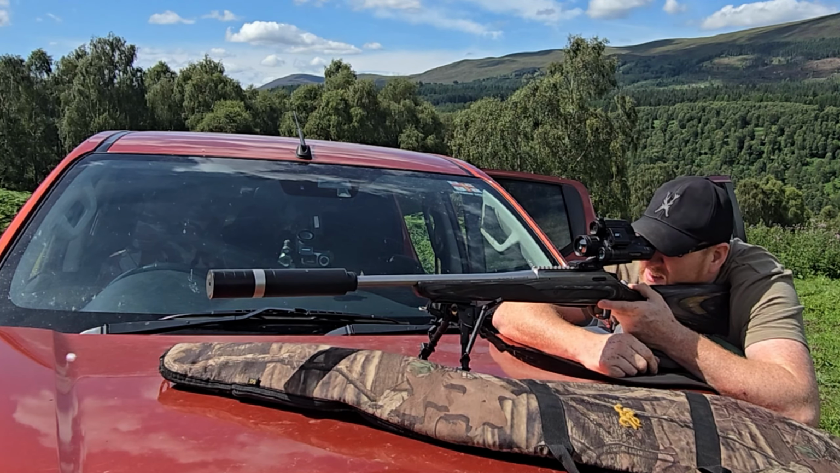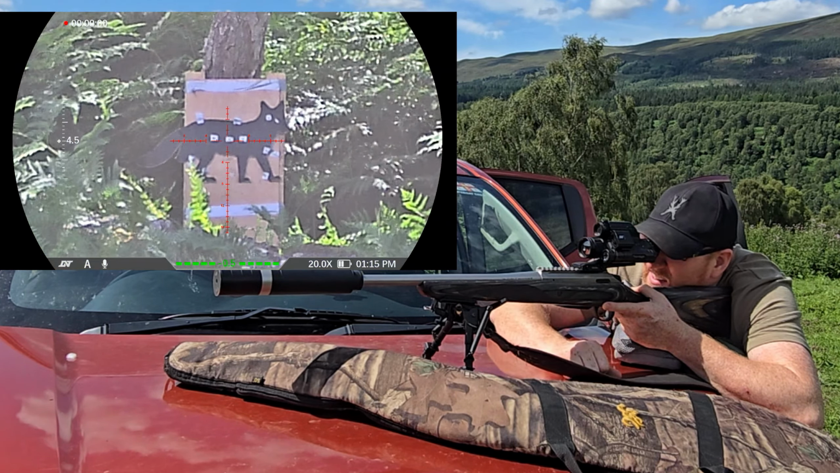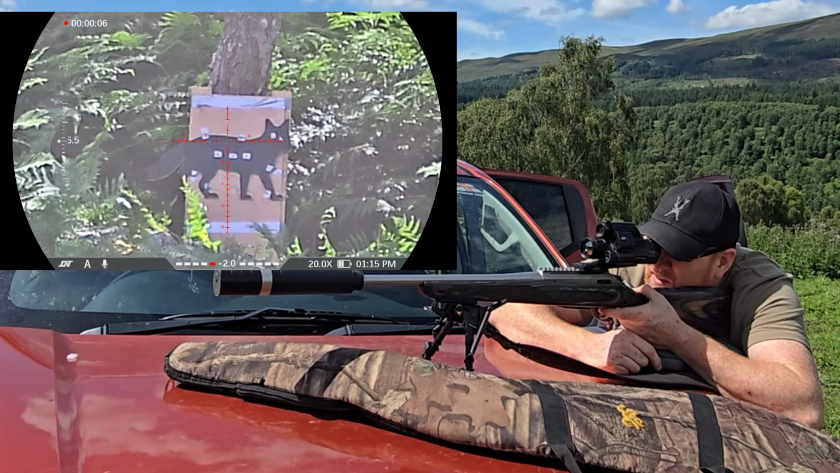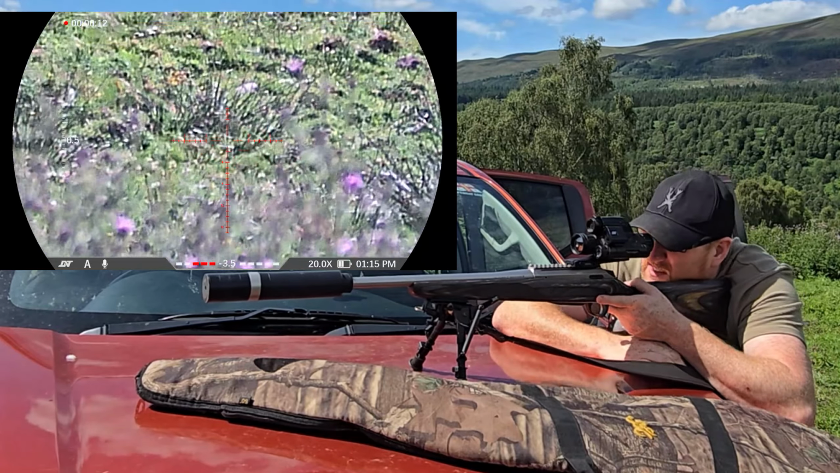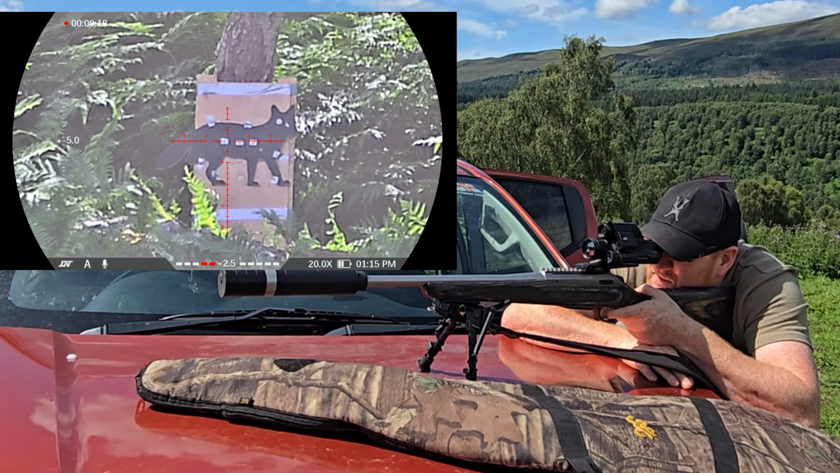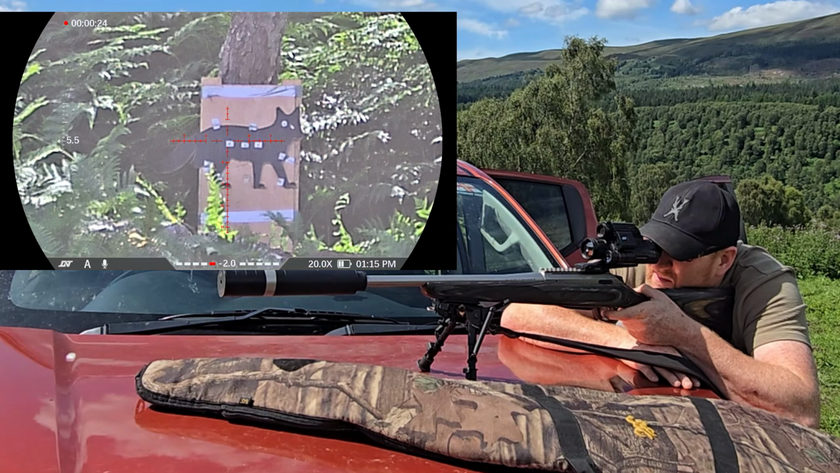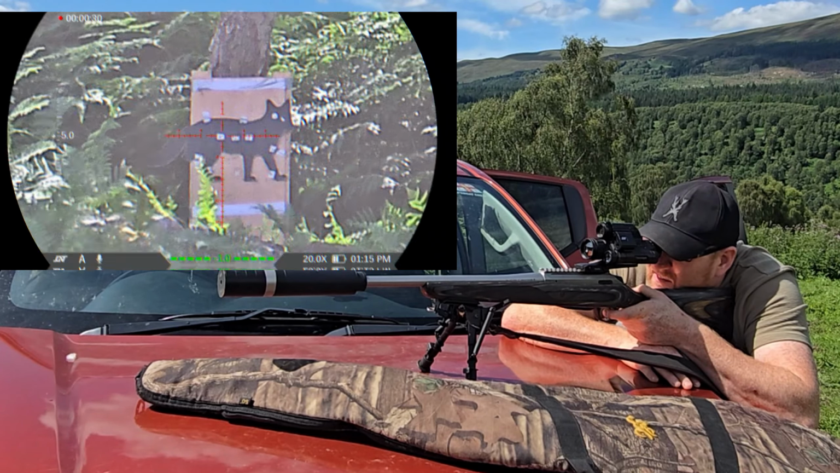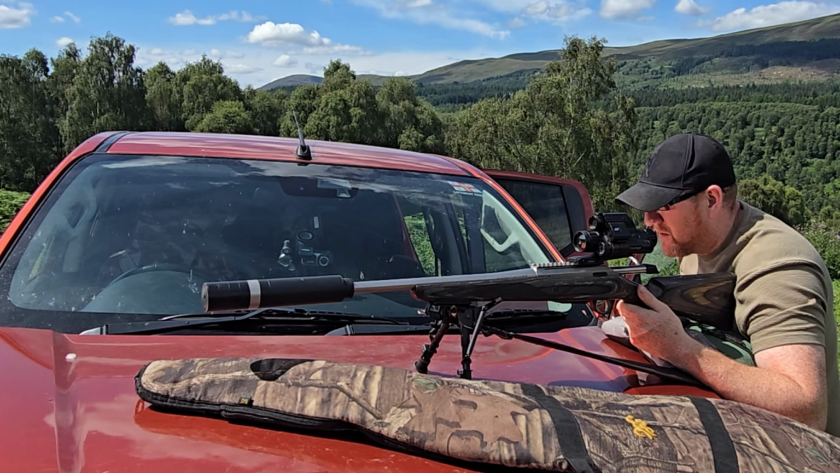So. Let's find my fox target. Well, I can see it perfect. Hit record. Just going to go for the back, just above the back leg, I've got a bit of tape there. Not ideal, sitting on my front slip. And the bonnet's hot.